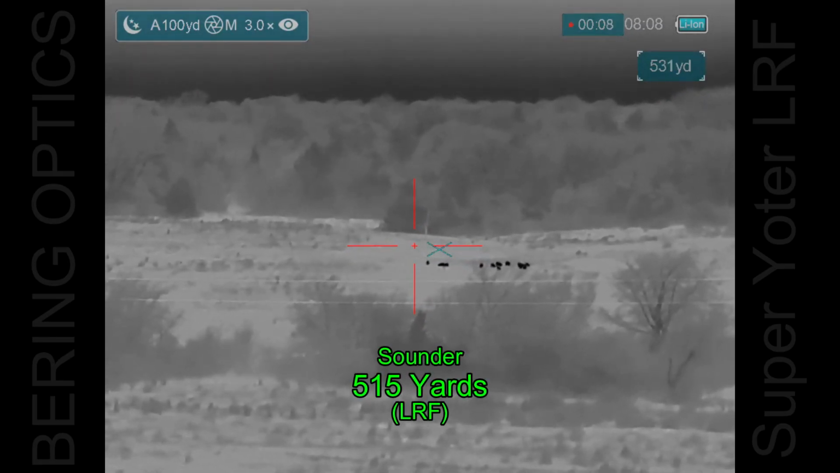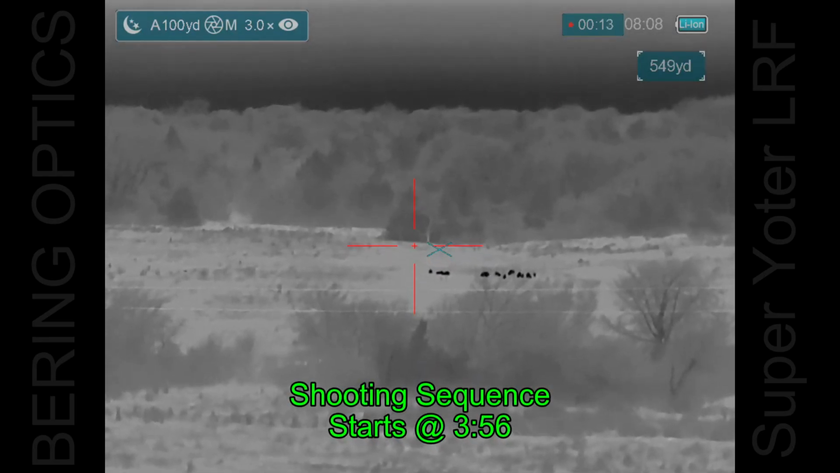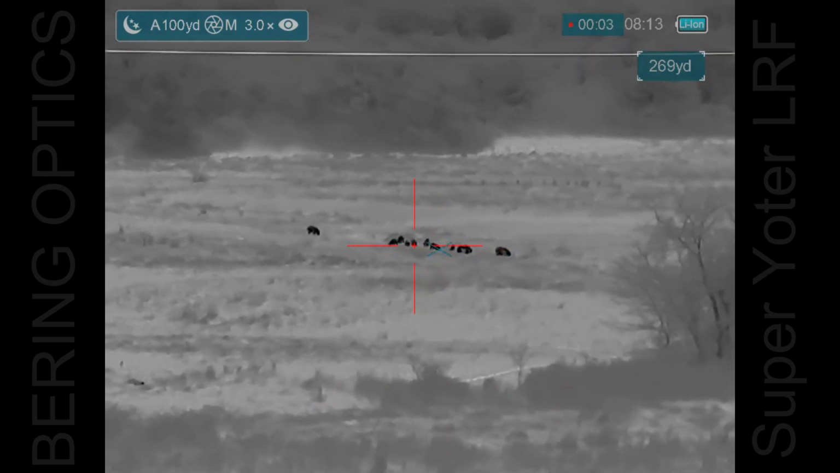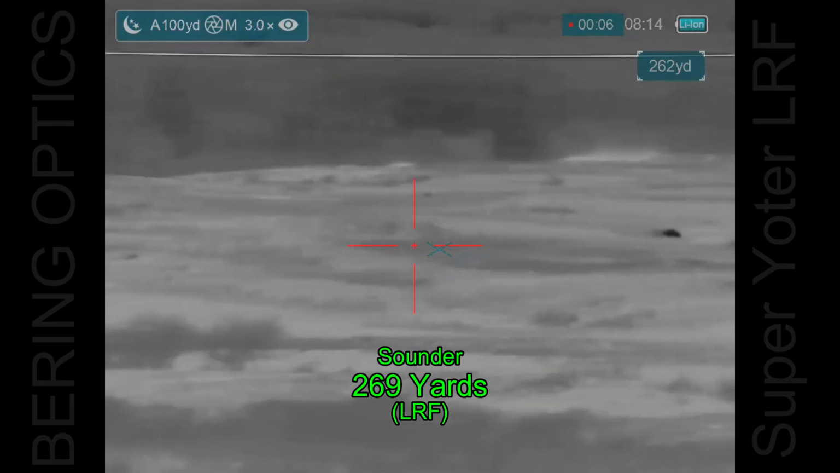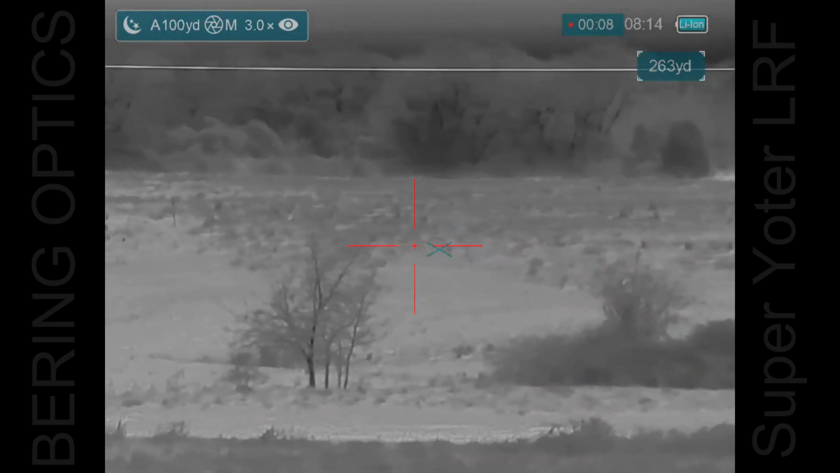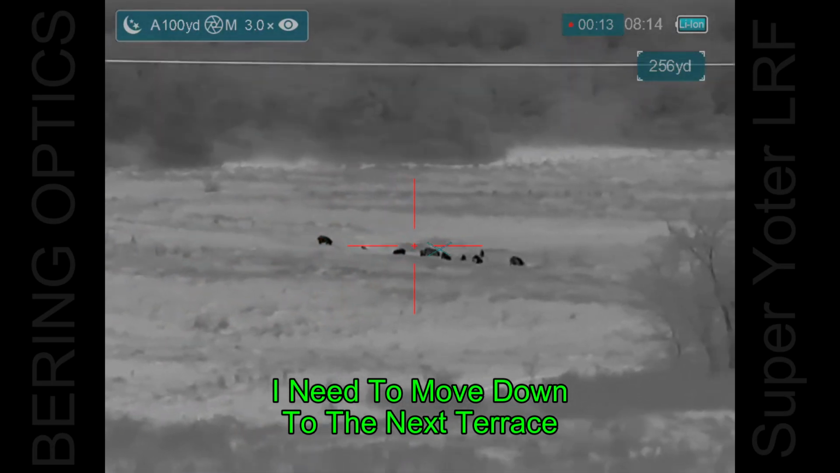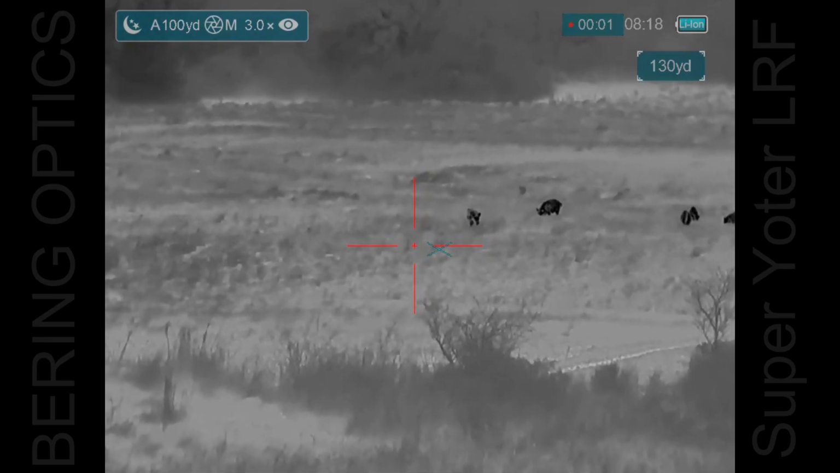There's a sounder out there at about 515 yards, across a creek and a couple fences. And here I've moved up. The sounder is continuing doing what they're doing. It looks like they're just rooting through the pasture out there at about 269 yards. I don't see any other trailing hogs with this group, so it looks like they're all together. And so I need to move down to the next terrace to get into shooting position, which I've done here.